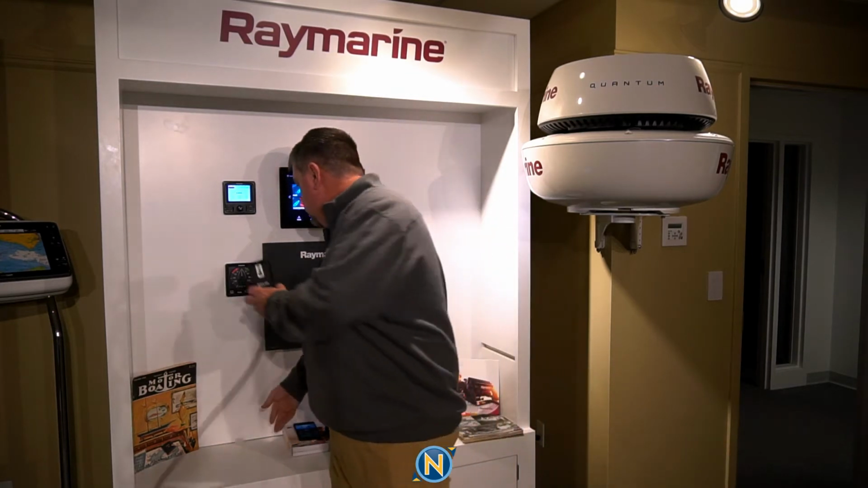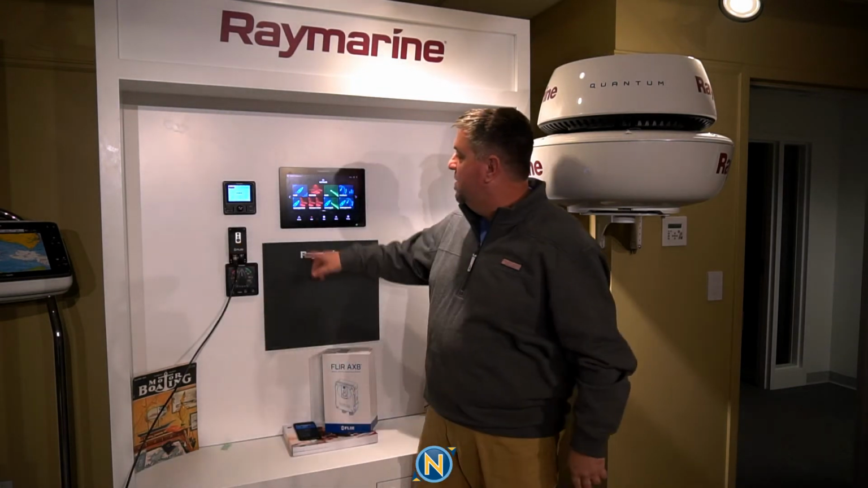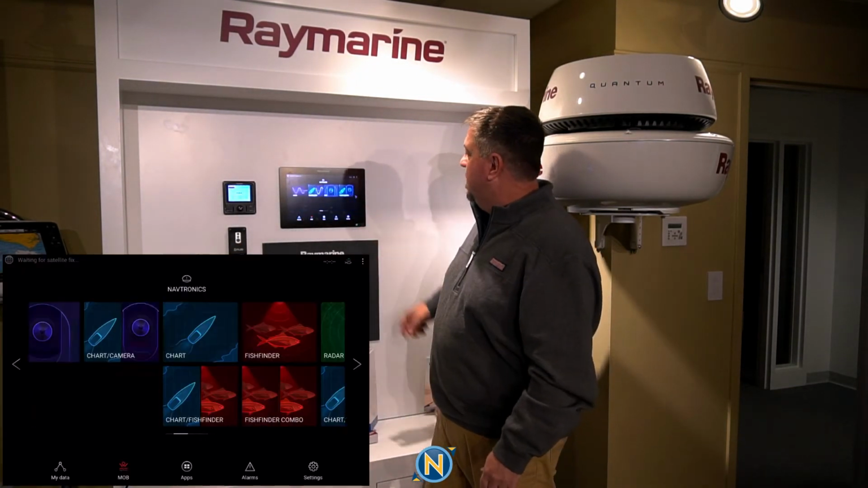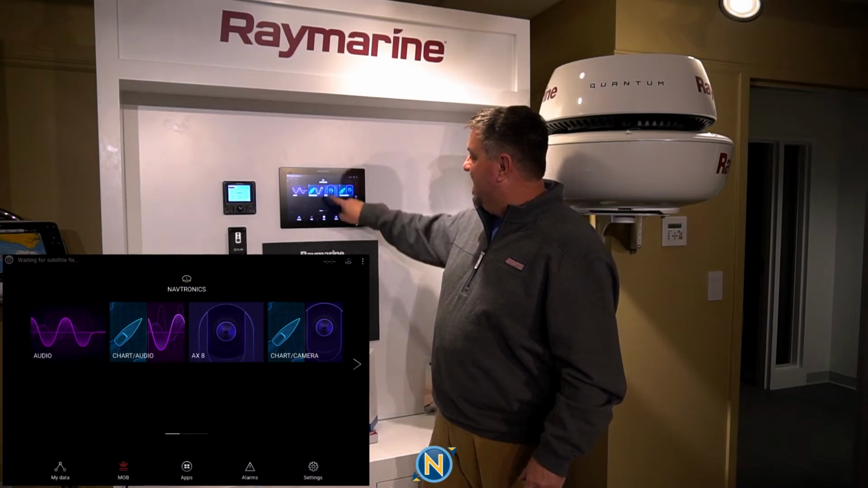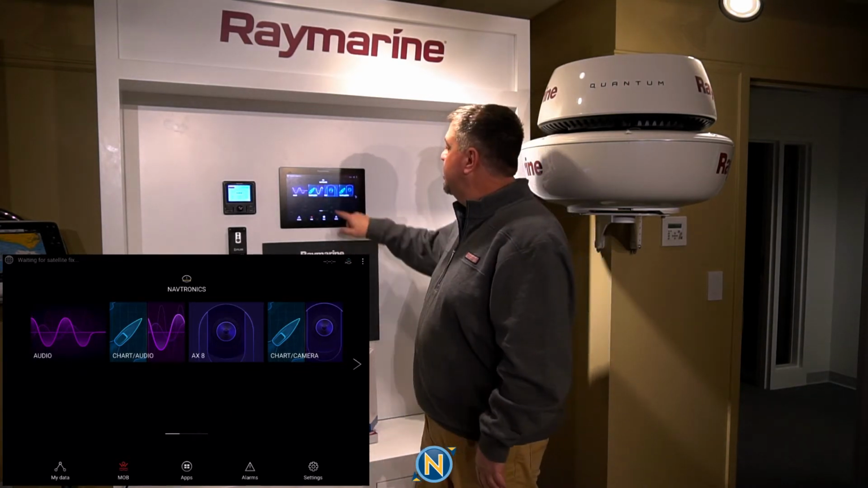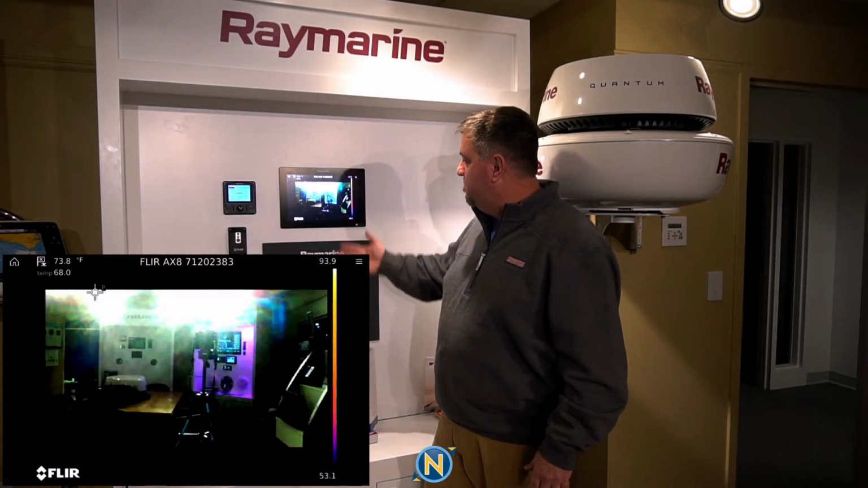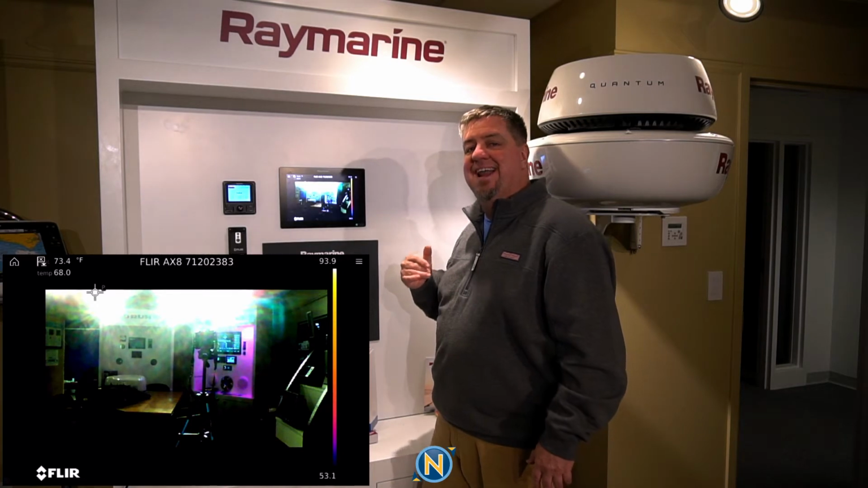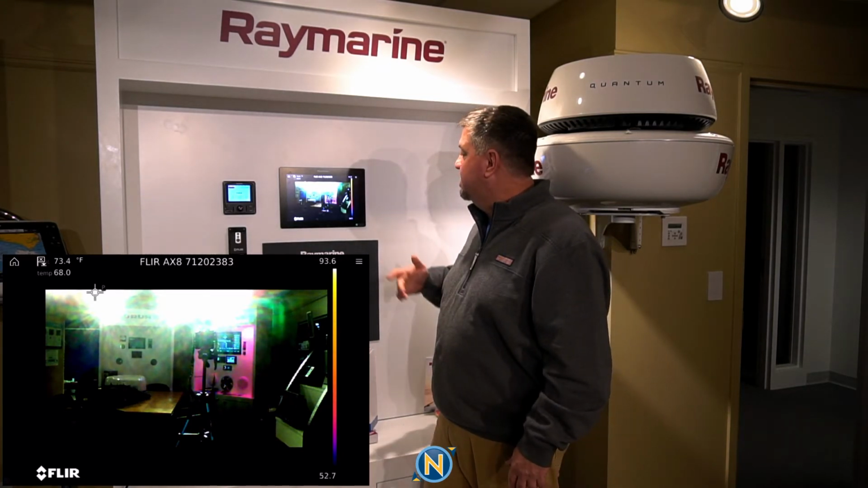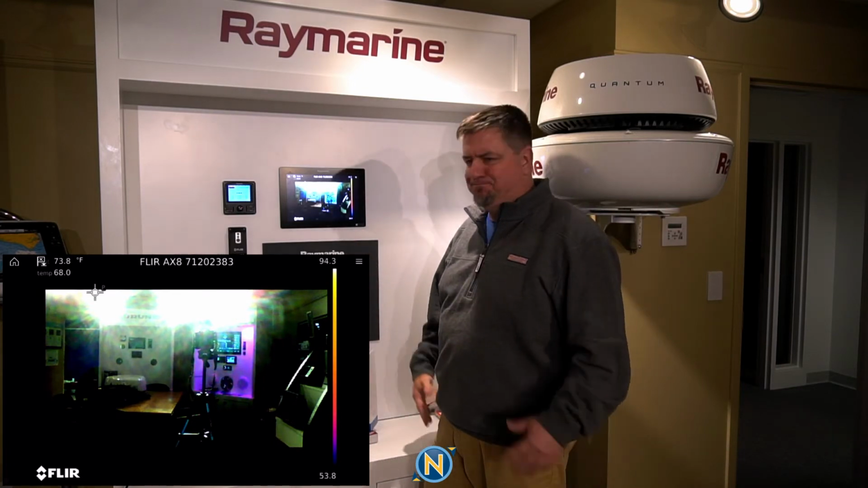So we'll go ahead, take this, and plop it right on there. Then we can come over here, swipe over, and go to our camera, our FLIR icon. In this case, I've labeled it the AX8 camera. We hold it, the camera does its little nod, and bada bing, bada boom, we're up and running. We are in daylight mode. As you can see, I'm looking at my camera, I'm looking at lights. It's all kind of blinding.